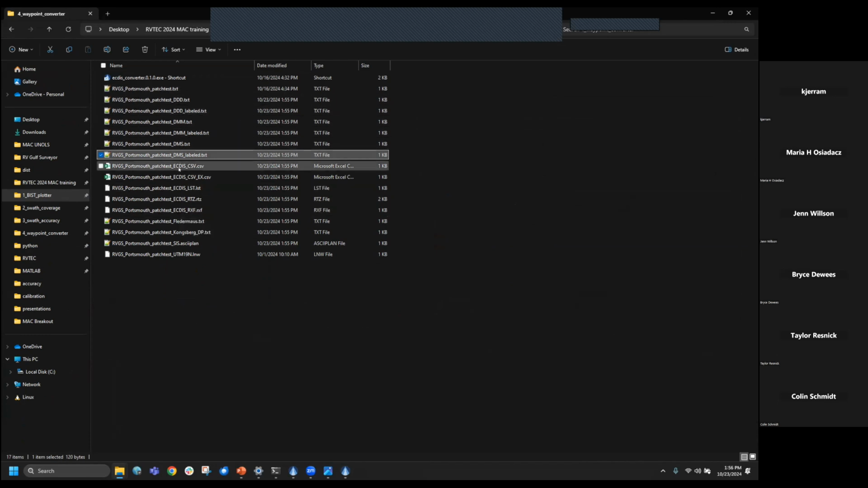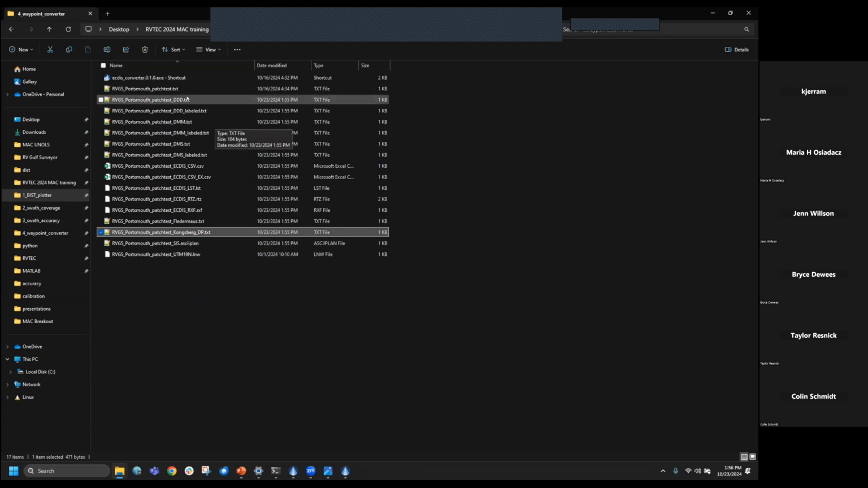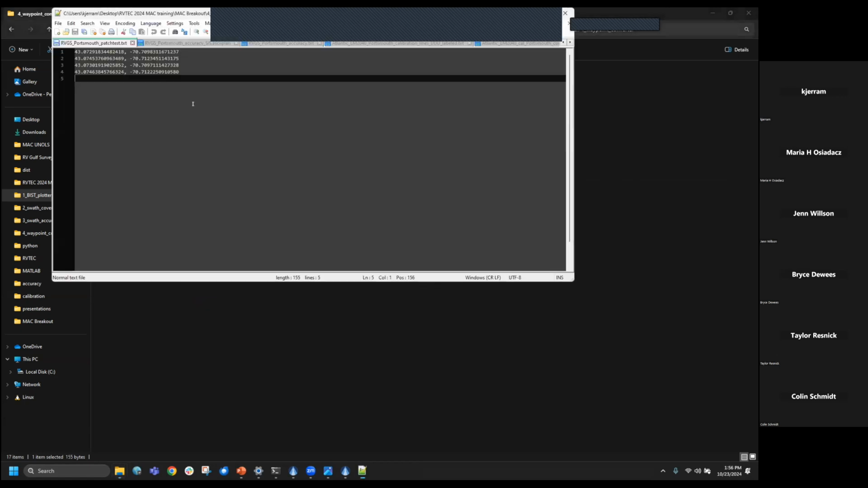Every ship we go to, we try to add their preferred waypoint format. There's some basic stuff for Fledermaus in here and sys ASCII plans, so you can load this right into your Multibeam, HiPAC, Kongsberg DP if the ship wants to use DP. Those are the output formats. It's the same waypoints that I brought in.